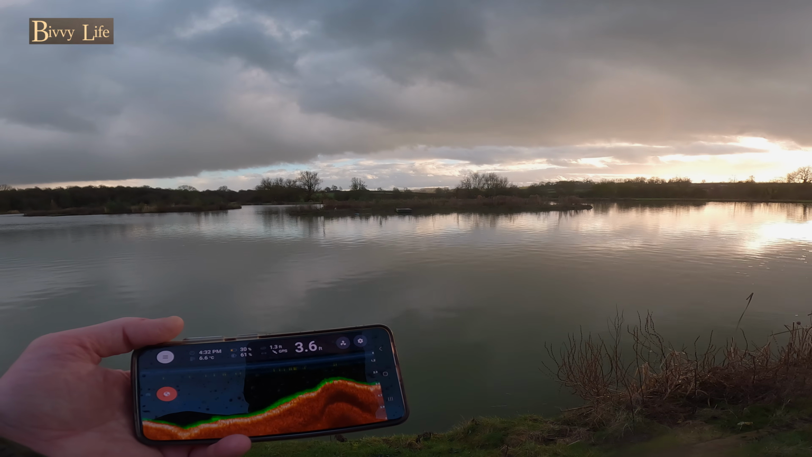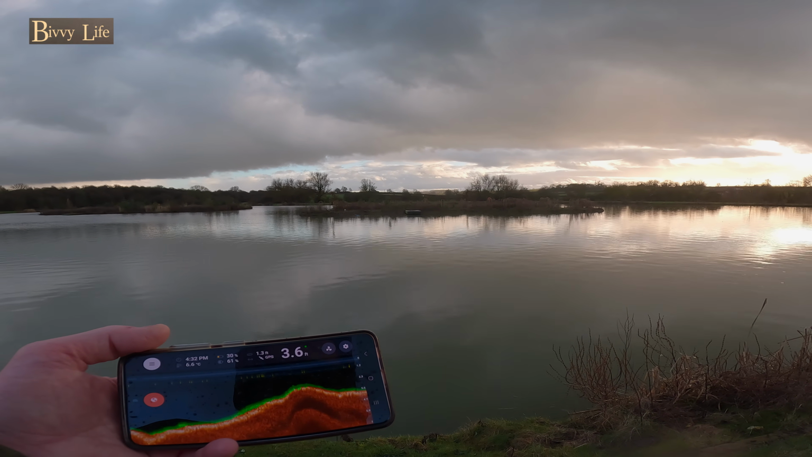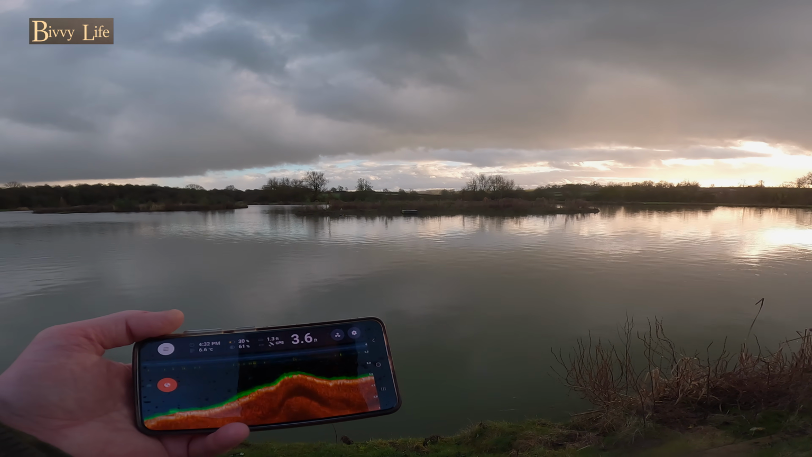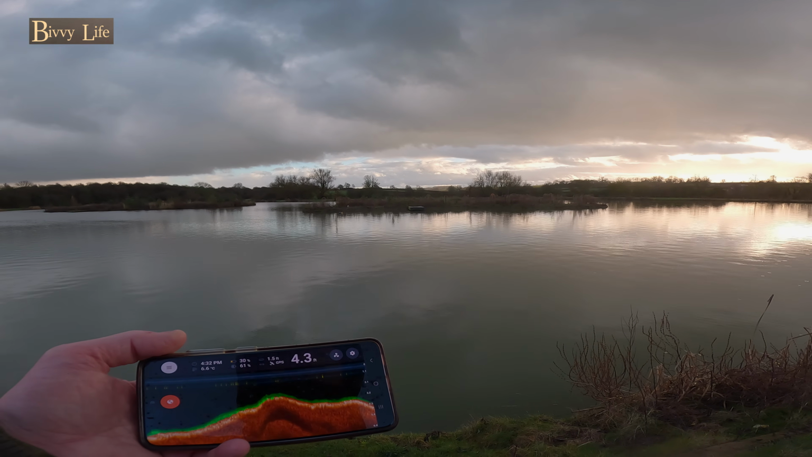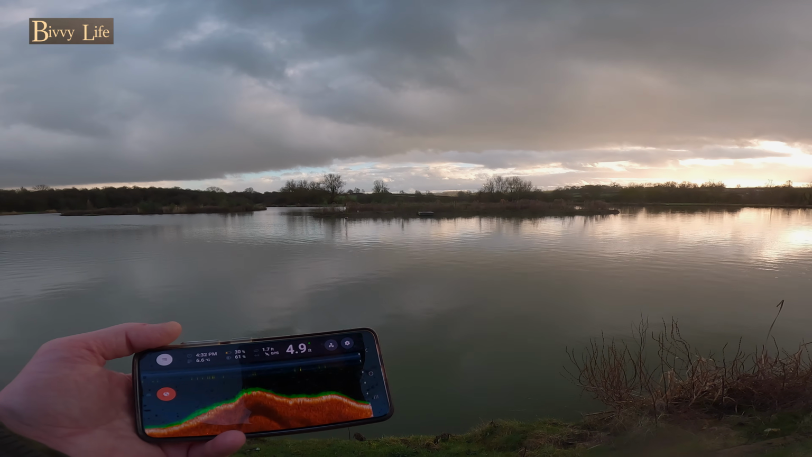So a bit further to our left, I'm going to come off the island a little bit more and see if we can find a proper drop off. See if it's a steady incline or a sudden drop. No, steady. 4 feet 9.